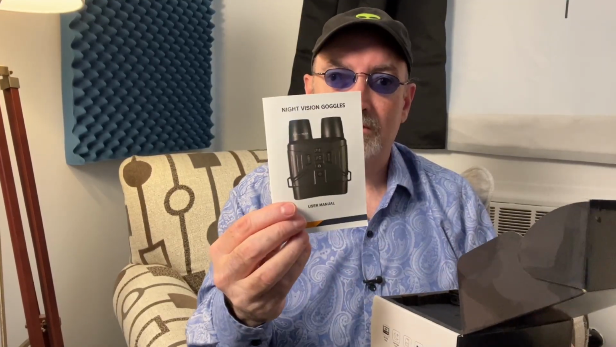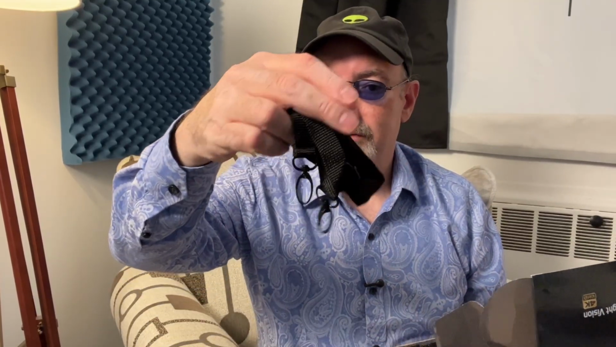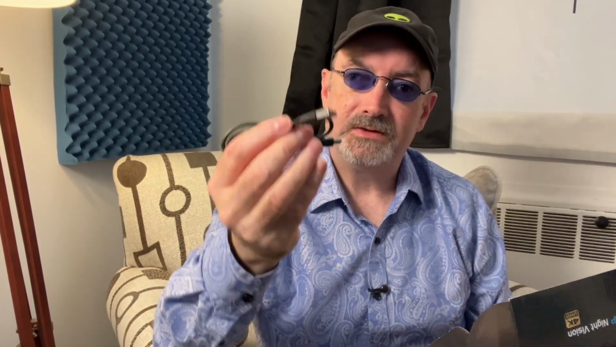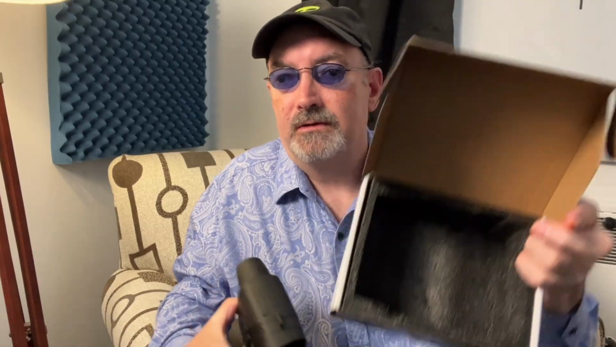Now, I bought these online a couple years ago just for the fun of it. Like I said, I've always been into night vision goggles. There's really not much in the box. I'm not going to go over the whole box thing, but it has a little user manual. It's got a strap to hold the goggles around your neck. It clips onto the goggles. It's got a USB-A to USB-C cable to charge them. And there's nice styrofoam packaging on the inside.